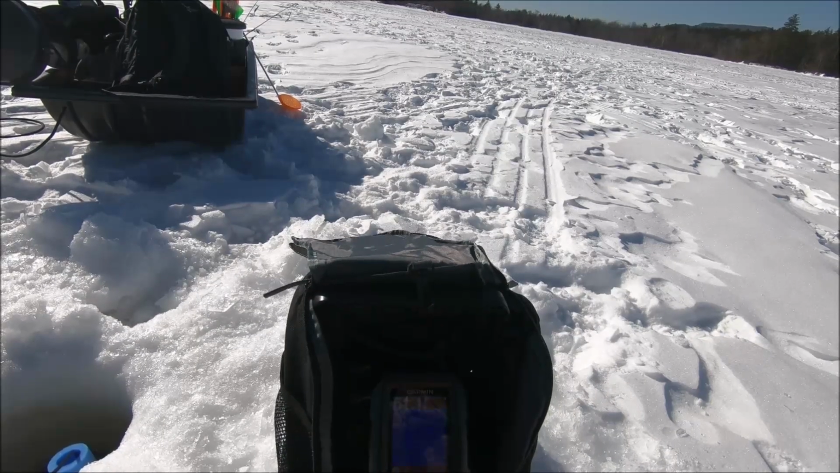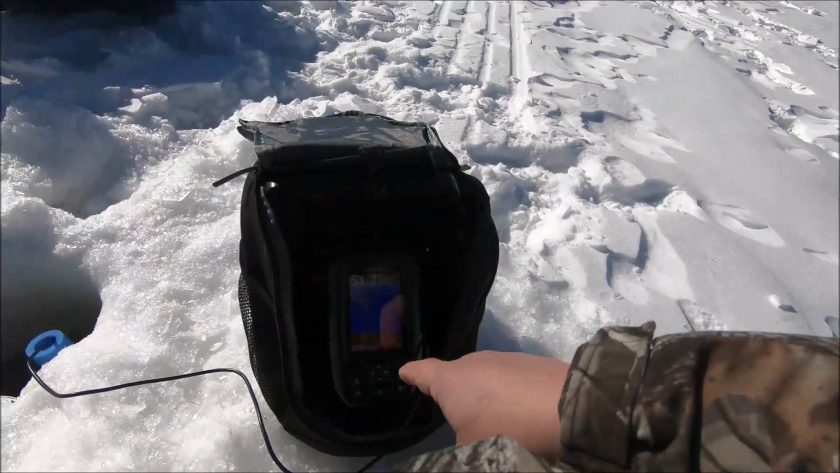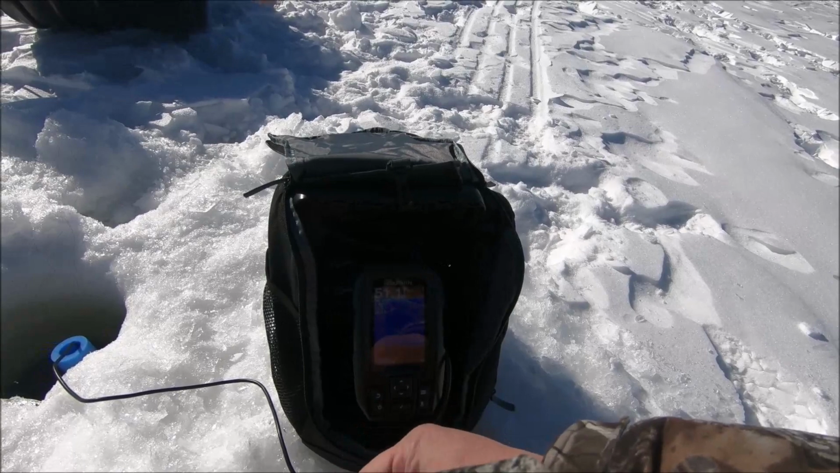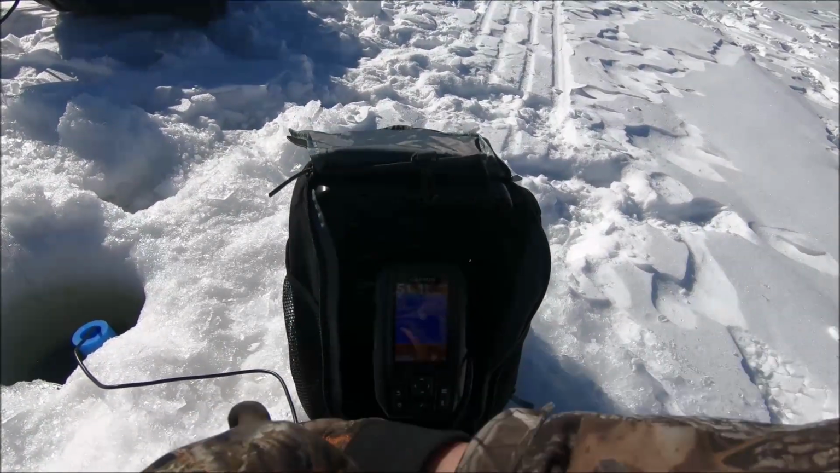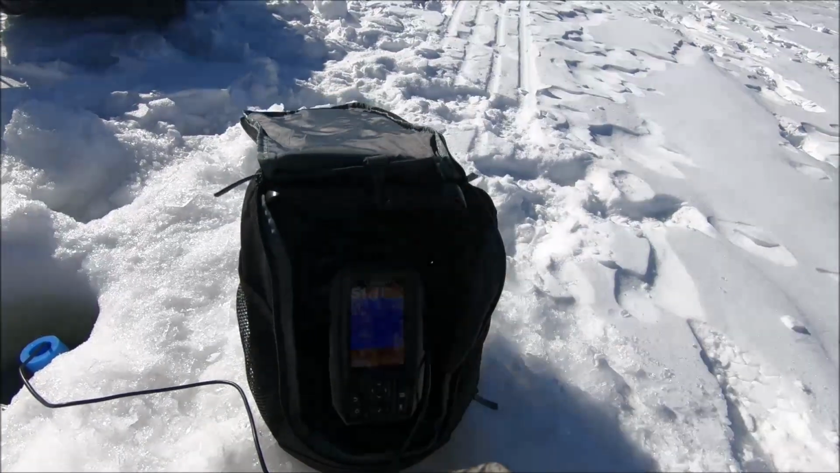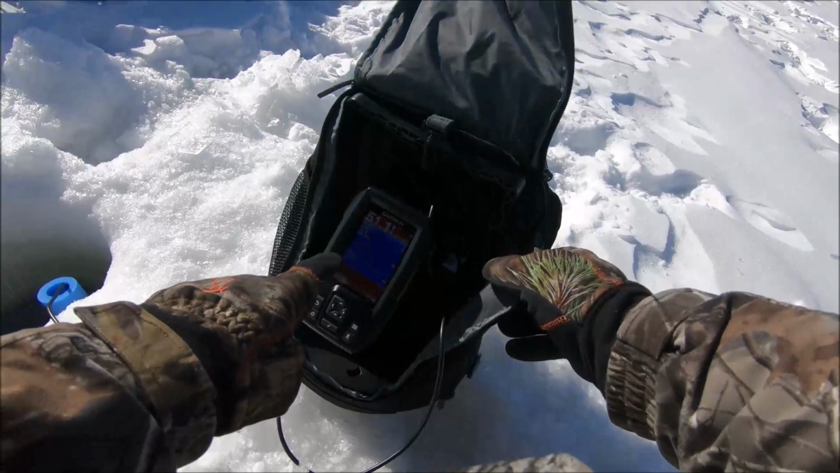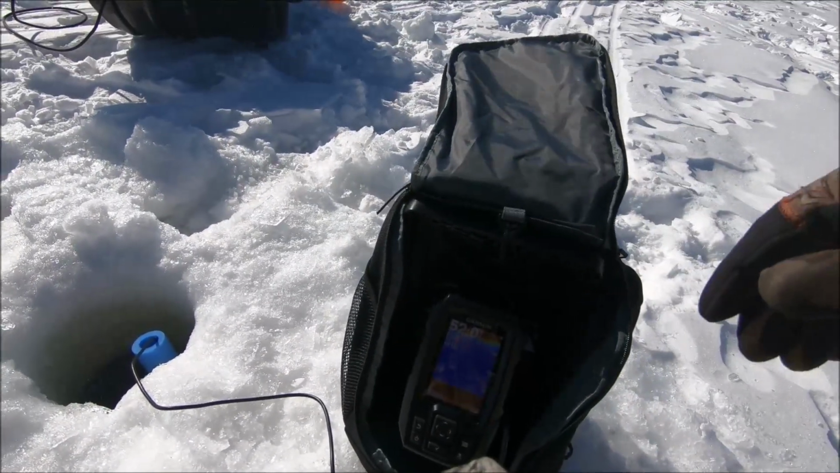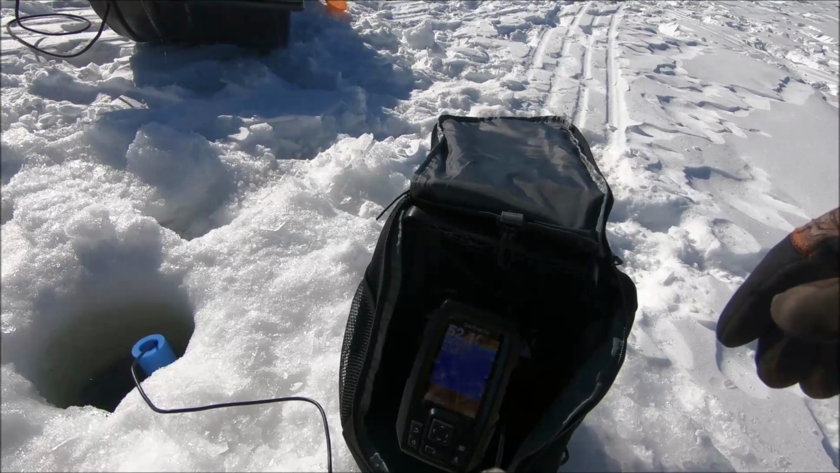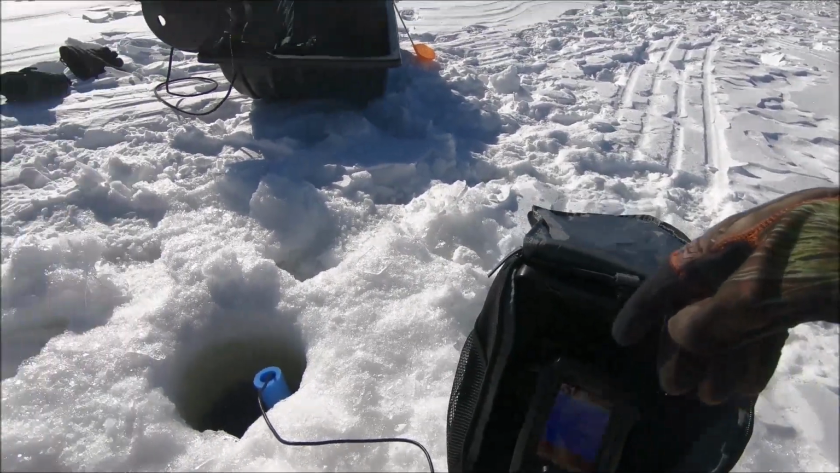Traditional, yes. 51 feet. Look at that. Ooh, it looks like a big fish right at, are you jigging? Yeah. That doesn't look like you jigging. That looks like a big fish right there, at about 40 feet of water. Look at that. Yeah, that looks like a big fish. No, this says 51.9. That fish is at 40-45.